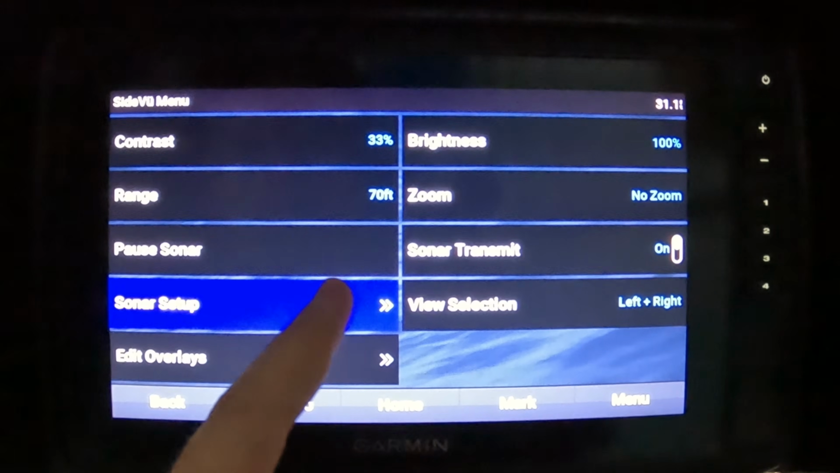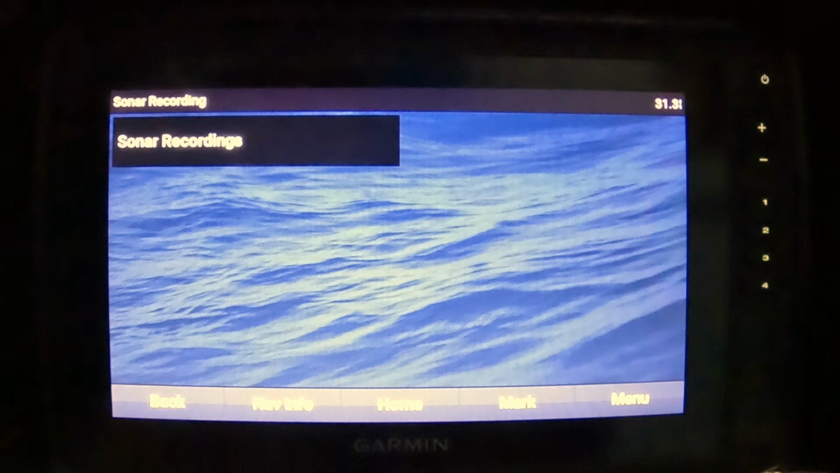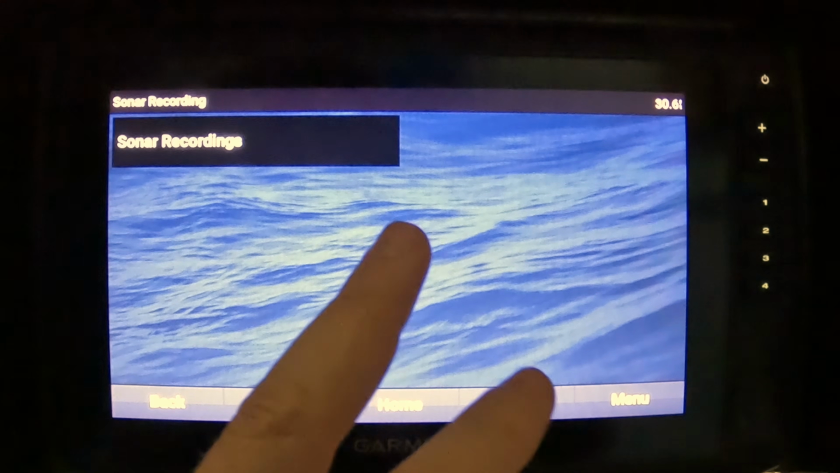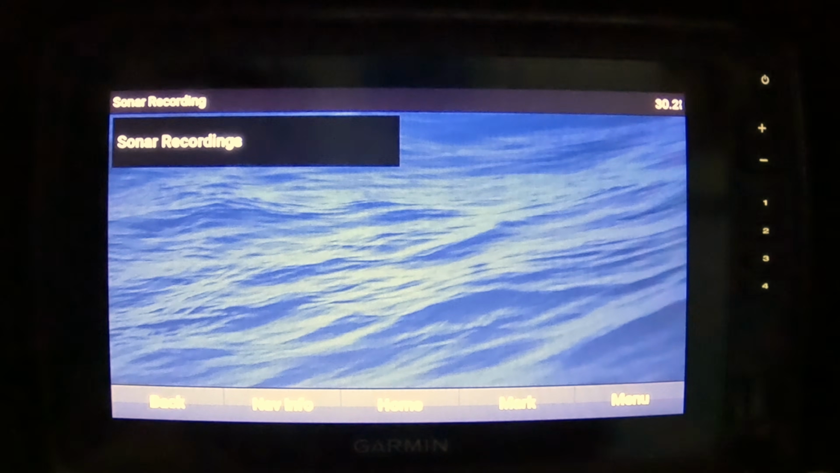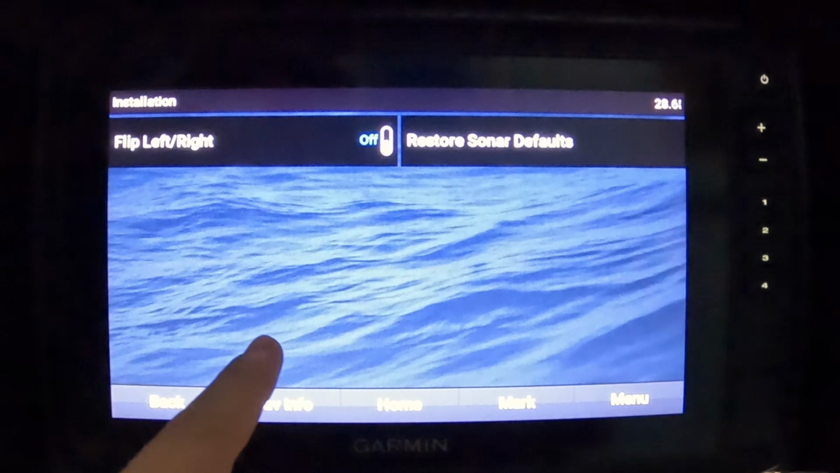Next, let's go to sonar setup and sonar recording. If you were to go in here, all of the Echomap chart plotters allow for traditional, ClearVu and SideVu scanning technology to be recorded on a micro SD card that you can insert down here in the right. I'm not going to pull that out and start beeping at me, but nonetheless, this is where you can view those. And now you have installation.